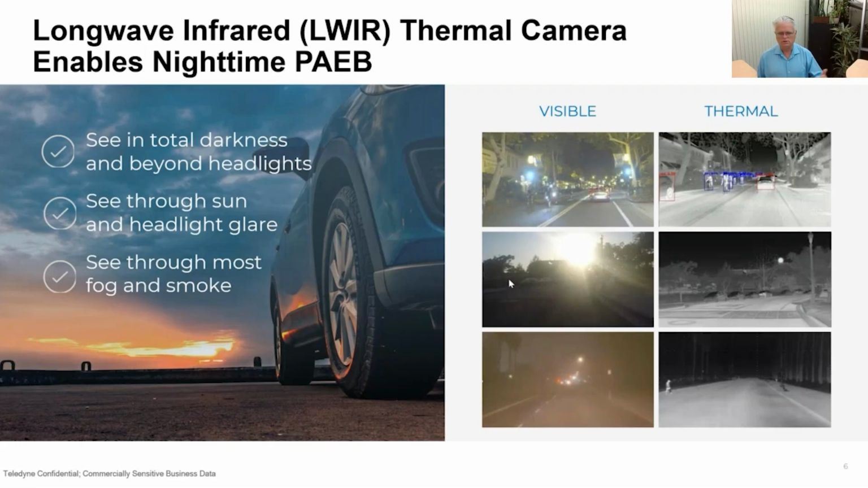Somebody crosses the street, you don't see them, and tragedy results. With a thermal image, since we're looking at heat, not light, the sun remains a disk in the sky. So it's very easy to have very good situational awareness. And that's another value we think that thermal imaging brings.